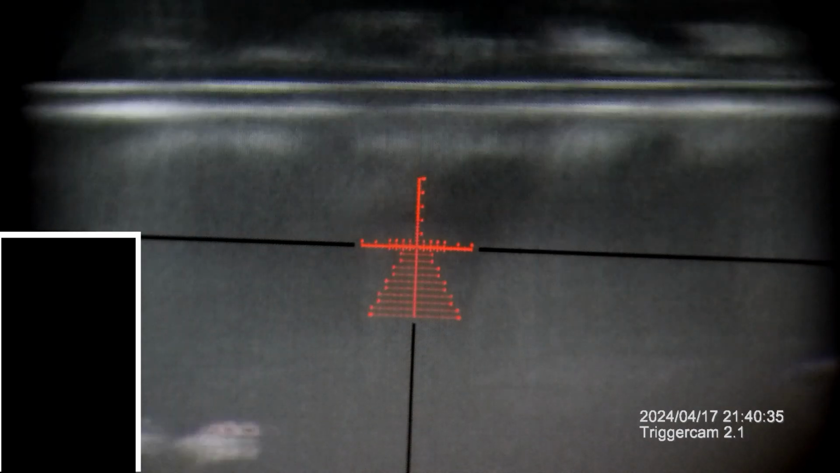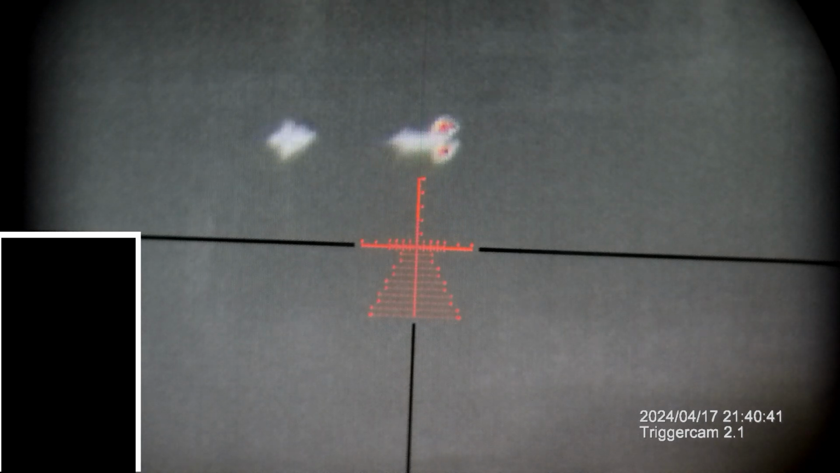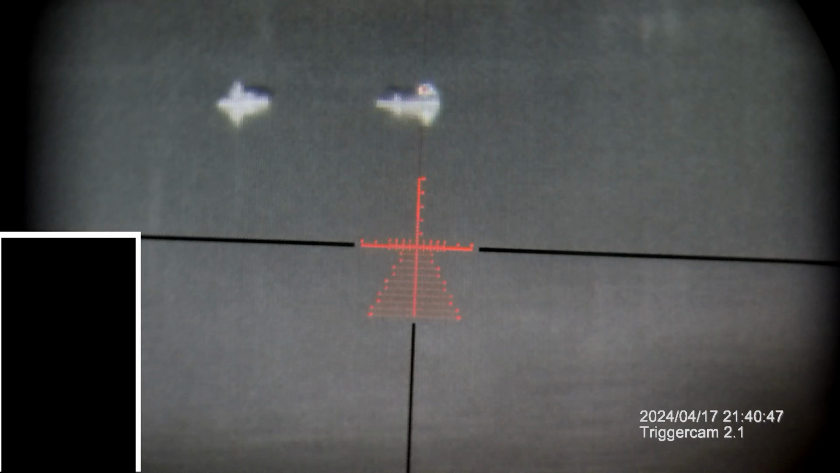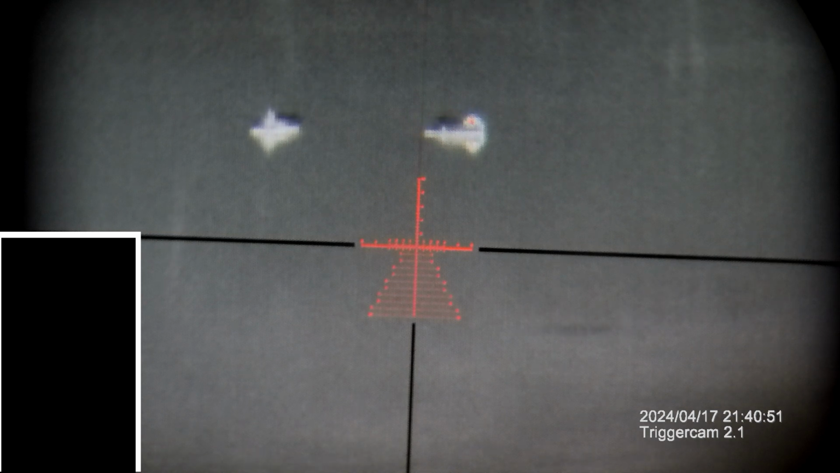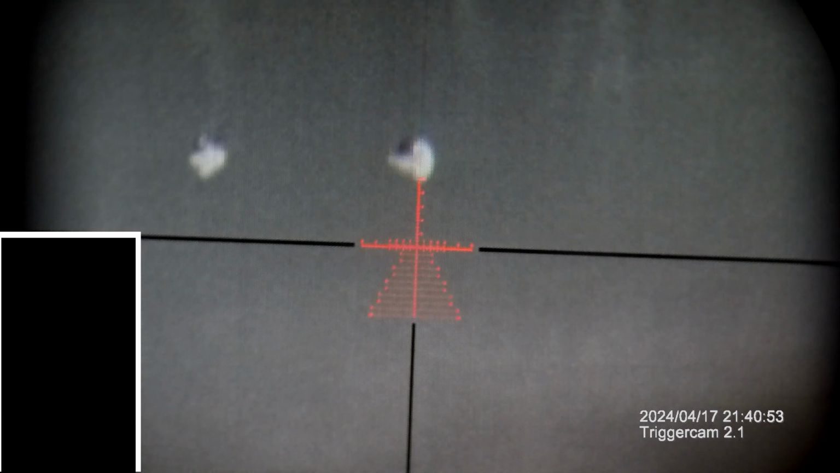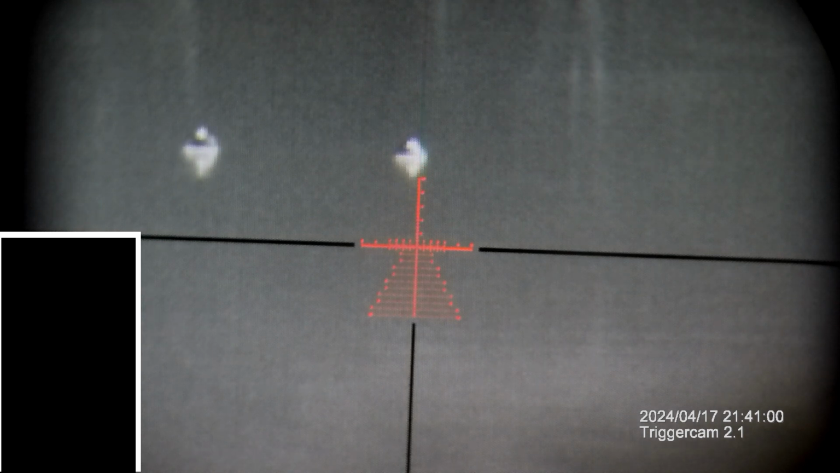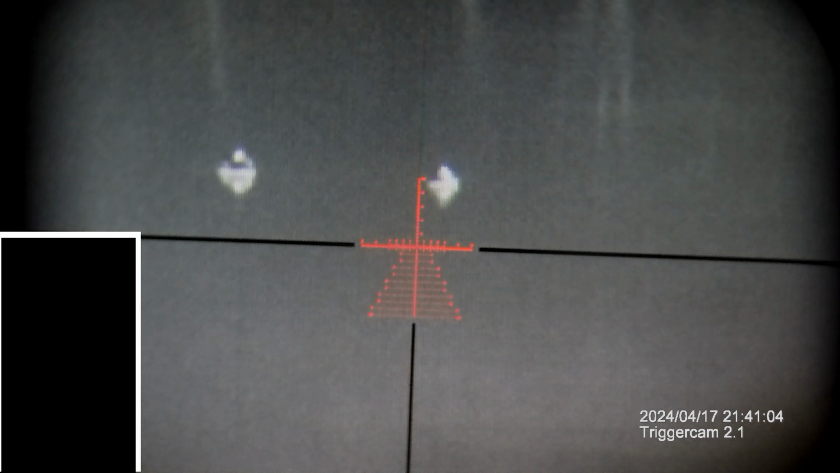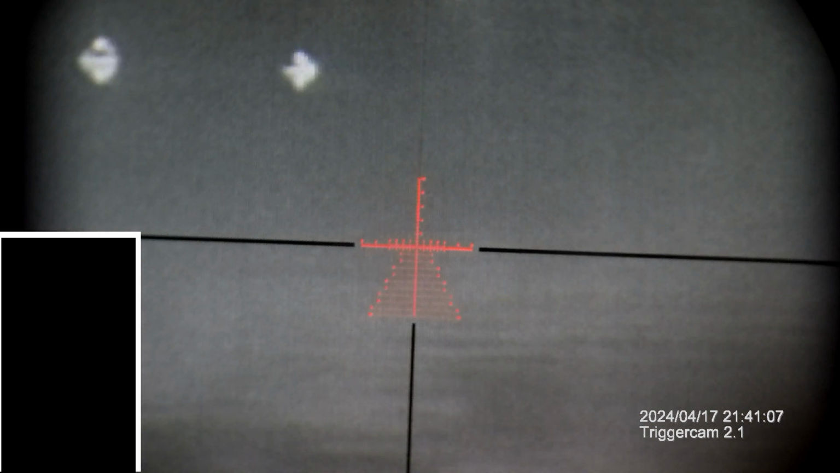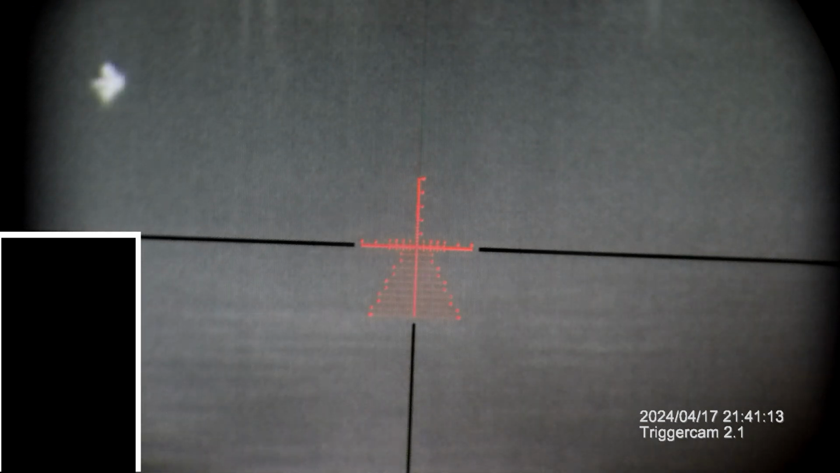So now, I guess just for extra content, while the trigger cam is still up, we're just gonna look at these little ducks out here with the color palette. I'm gonna turn on the impact and range them. So those ducks are 37 yards away with the Impact 4000, and you can't even see that with the naked eye. So keep stuff like that in mind.